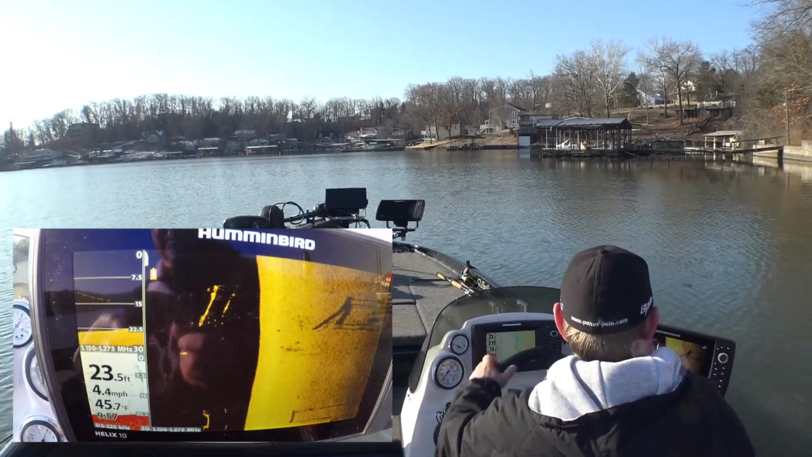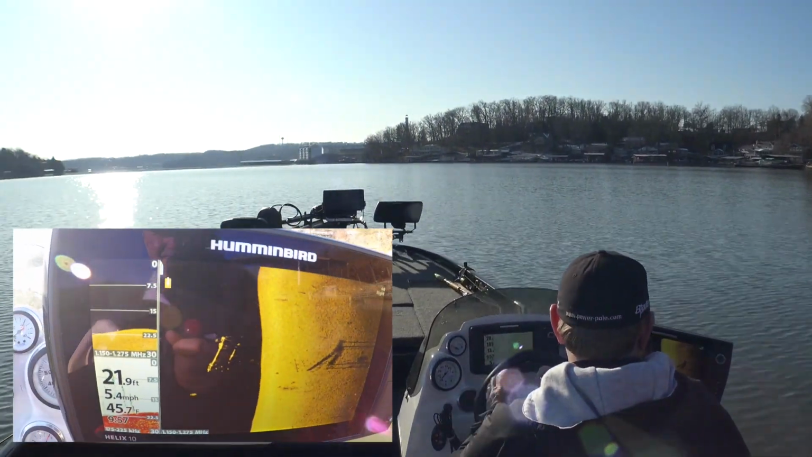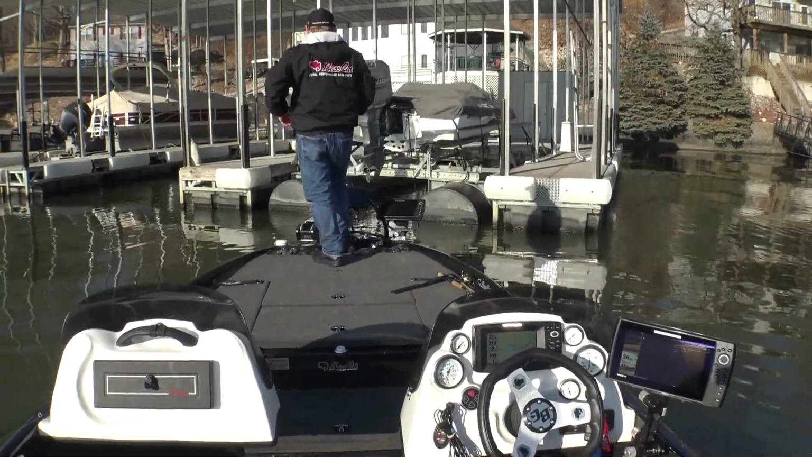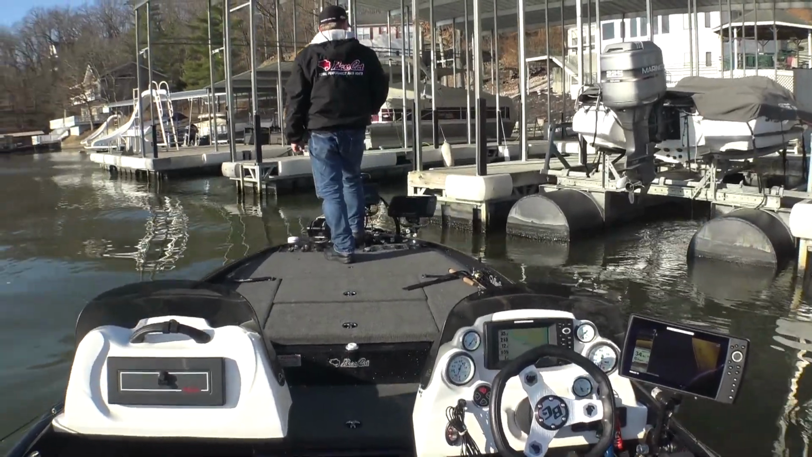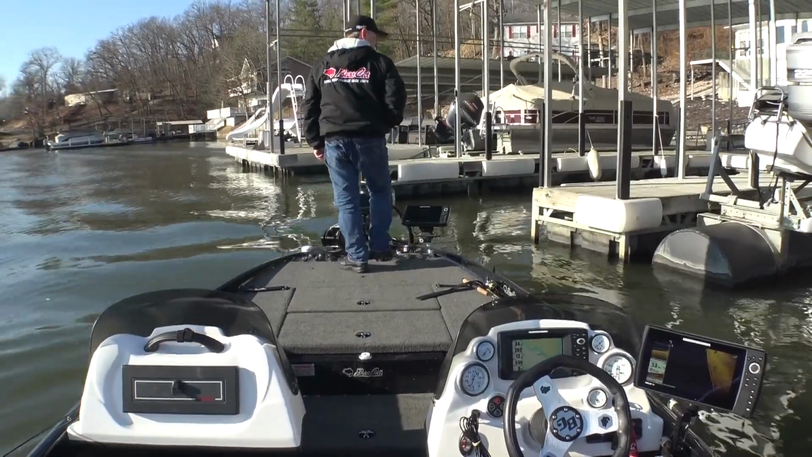Not much. I'm going to turn around and go fish that one with that little bitty group of fish on it. Nothing in that slip.